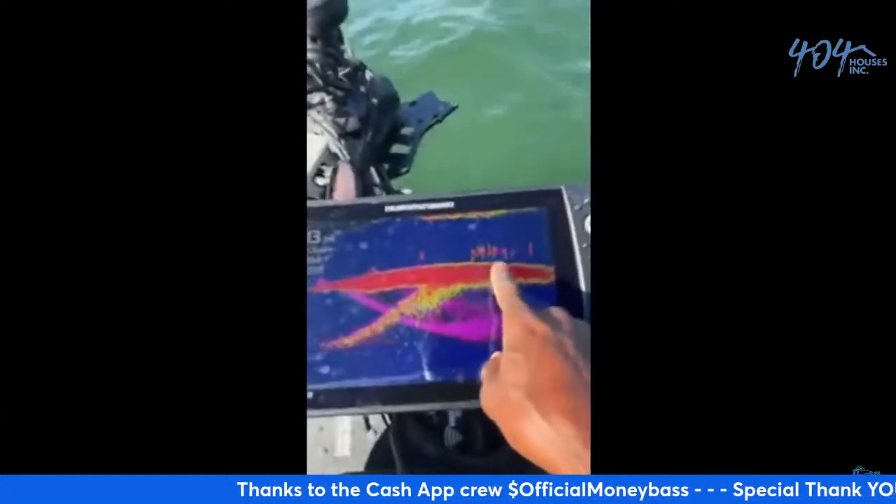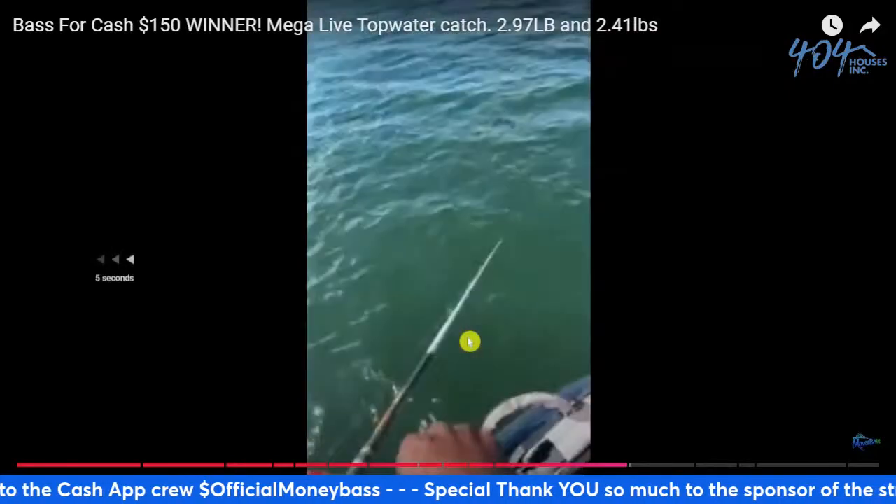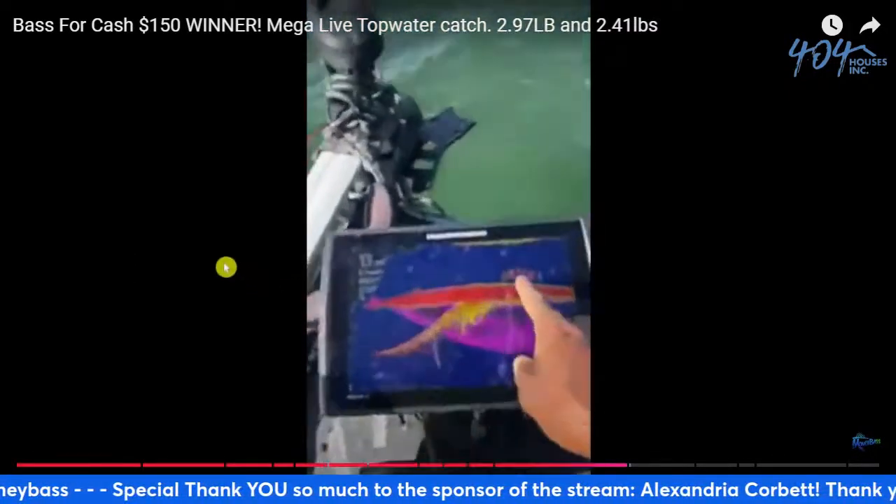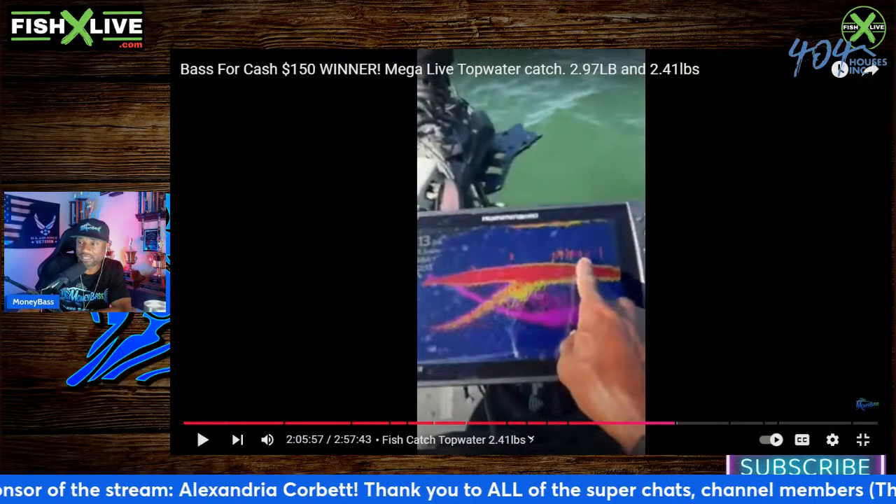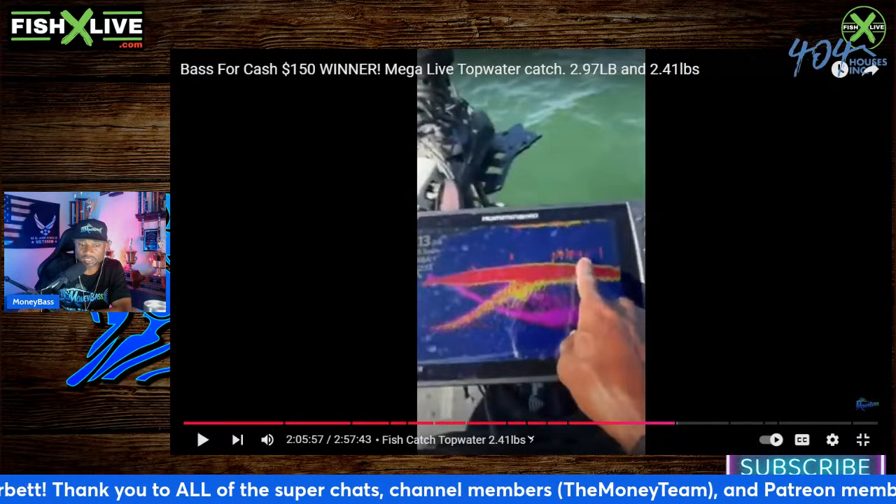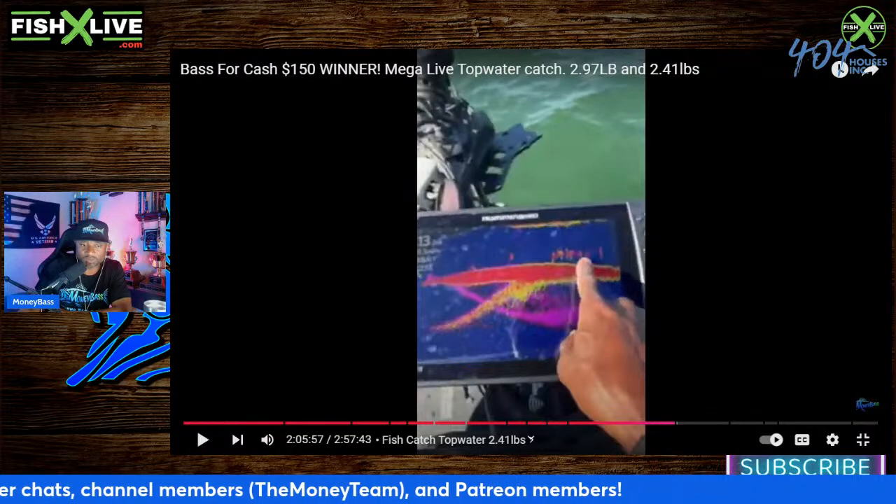All right, do you guys see all those fish lined up right there? All right, let me just go back just a little bit. Do you guys see all those fish? The reason why I paused it there, I just want you guys to see that color palette. I believe is number 13, and you can see all of those fish lined up. I'm sitting in, looks like about 13 feet of water from what I can see on the screen.